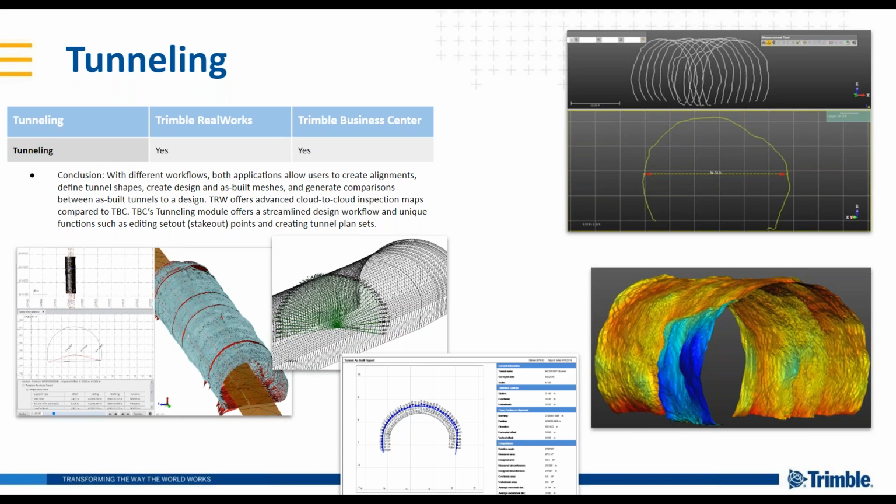A personally interesting topic for me is tunneling. We've created a tunneling module from scratch in TBC, and RealWorks has had some really powerful inspection tools, again the cloud to mesh and cloud to cloud inspection tools, that apply for tunnels just like any other cylindrical object, for a while.